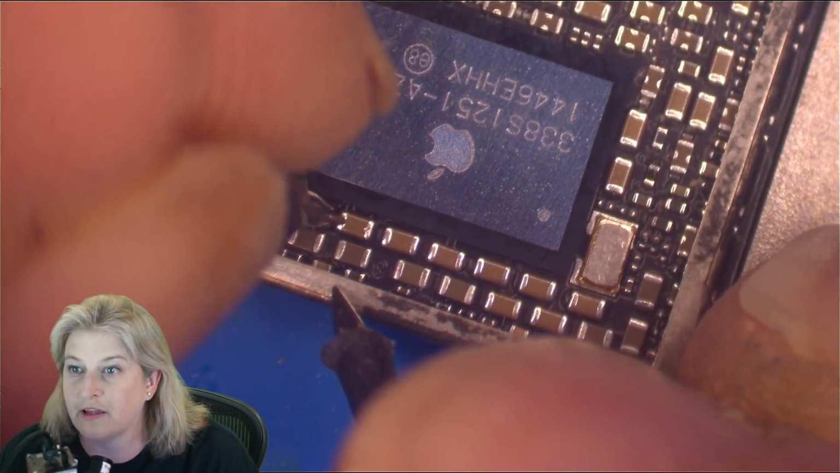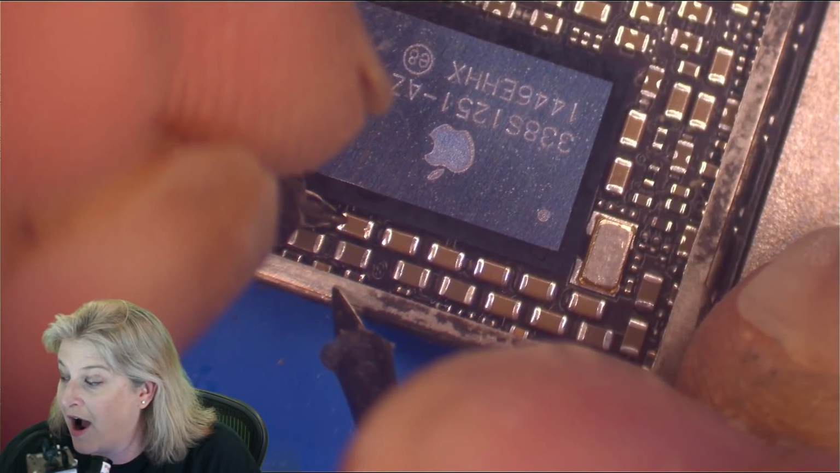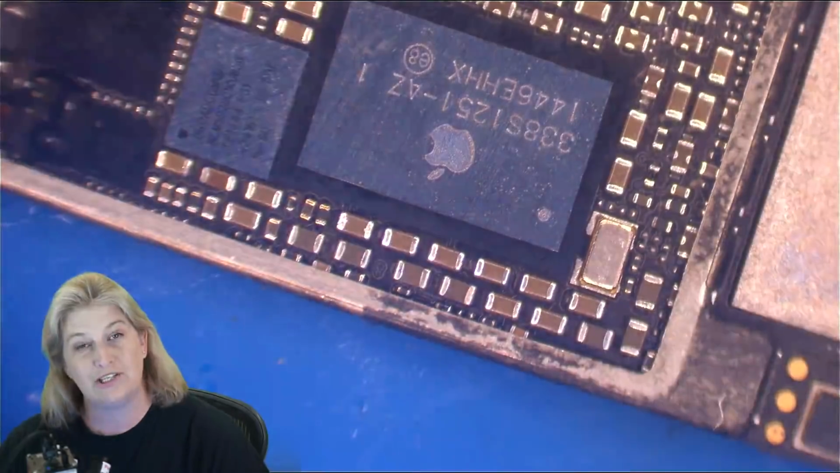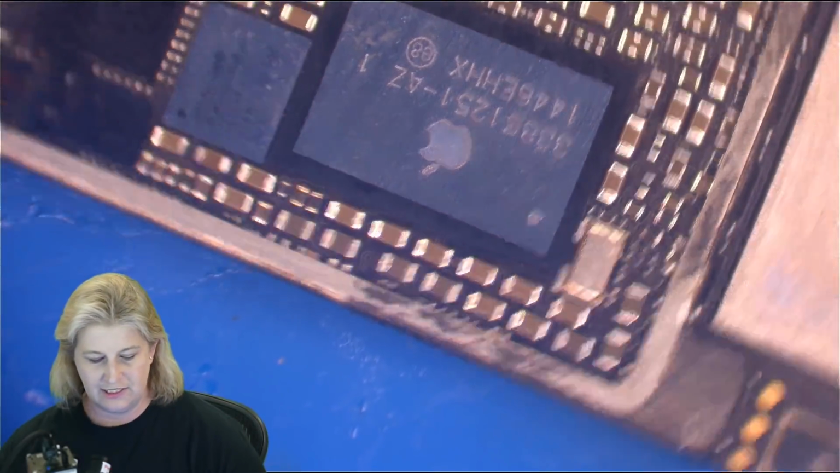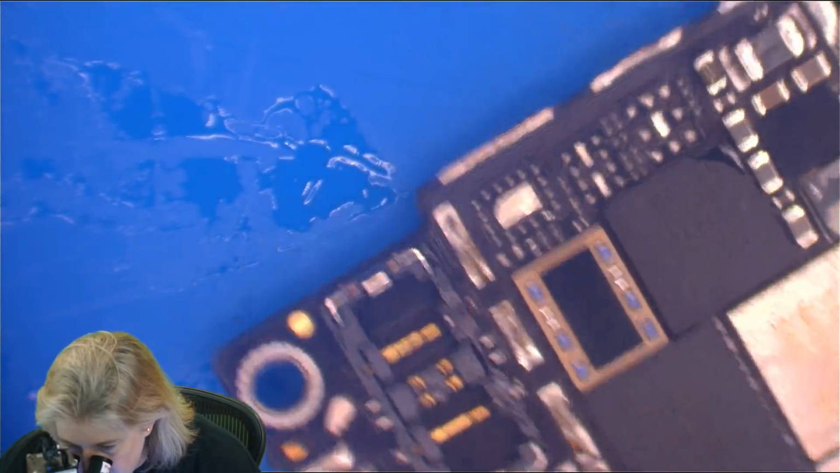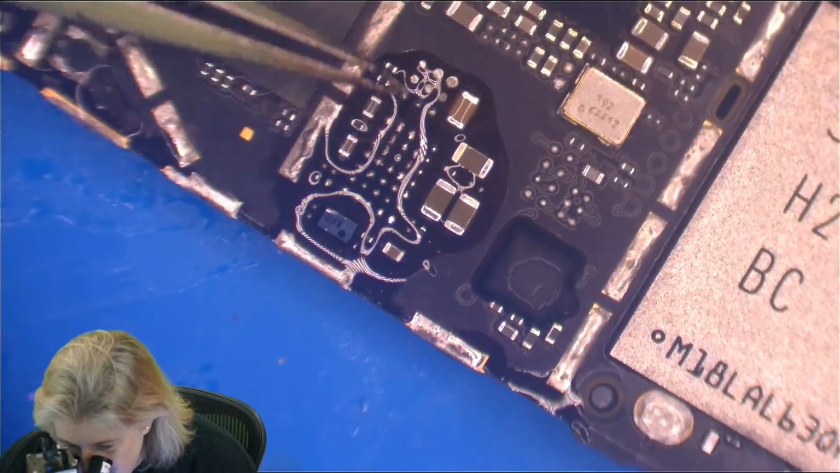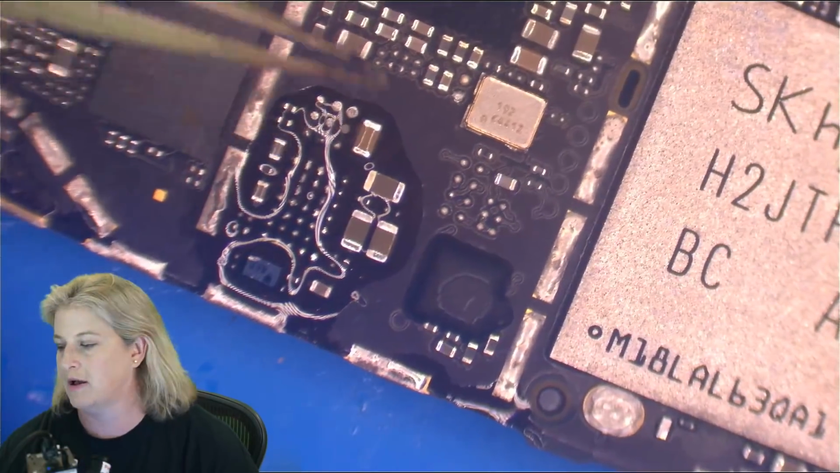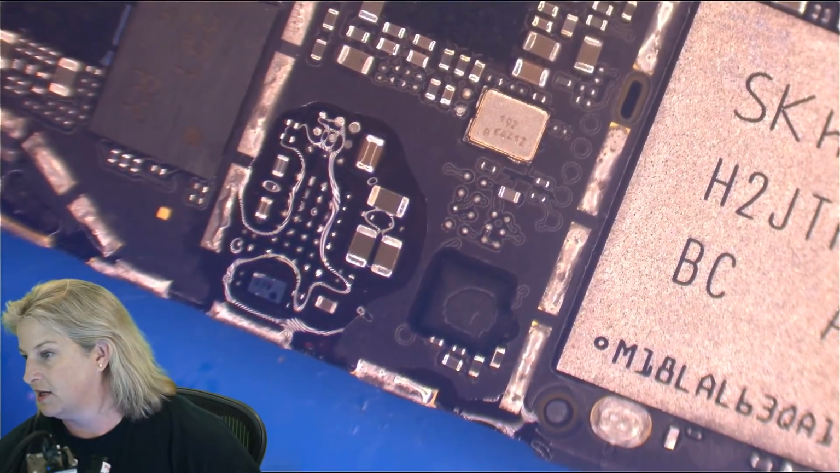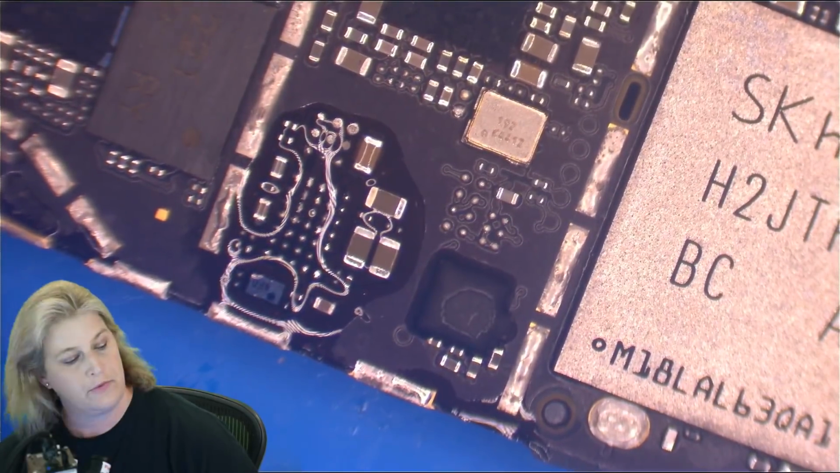Ah, the beautiful sound of quiet. You hear that? Listen. The beautiful sound of 0.322. Boom! VCC main is back in biz. Now, I'm pretty sure that Tigris these days is needed to maintain a USB connection for data recovery, so we're going to have to come up with one.